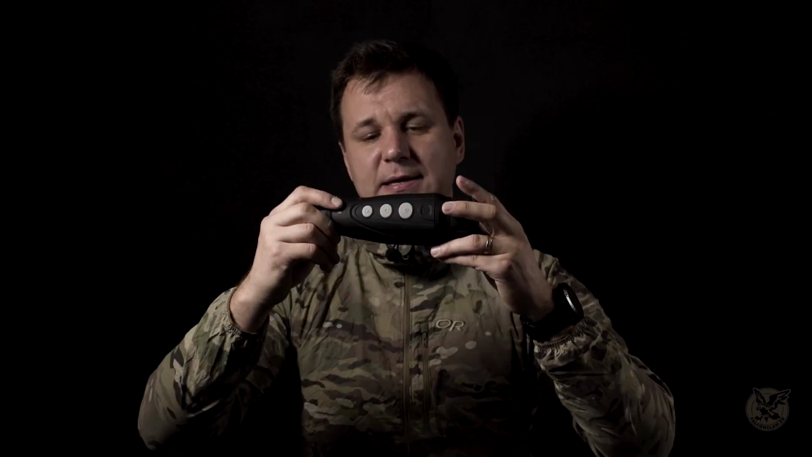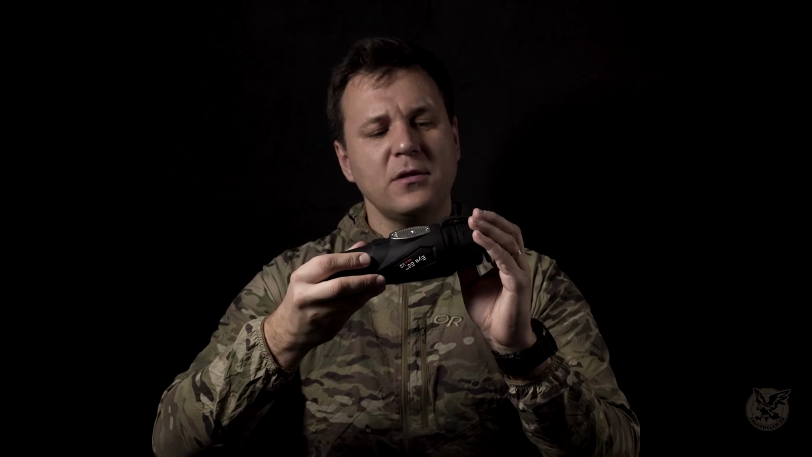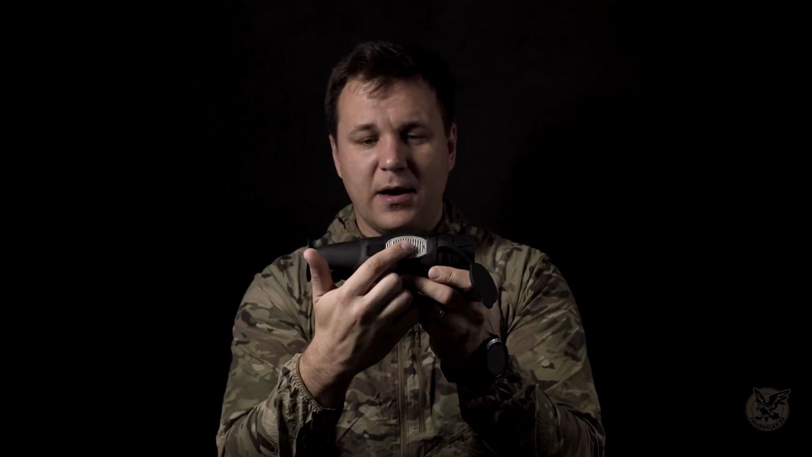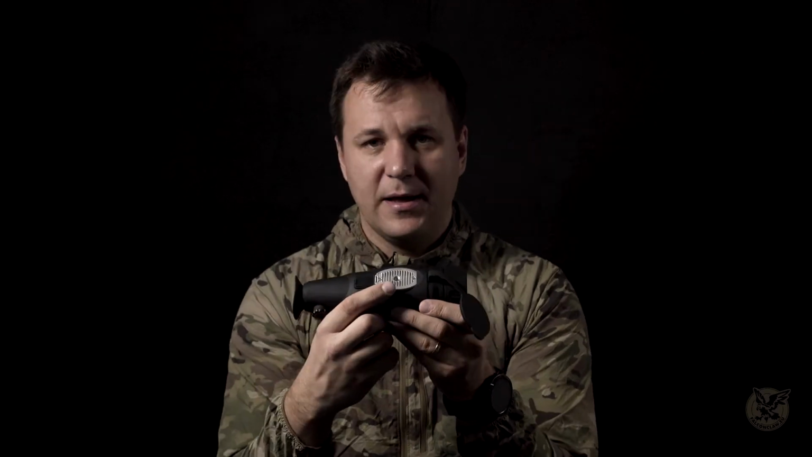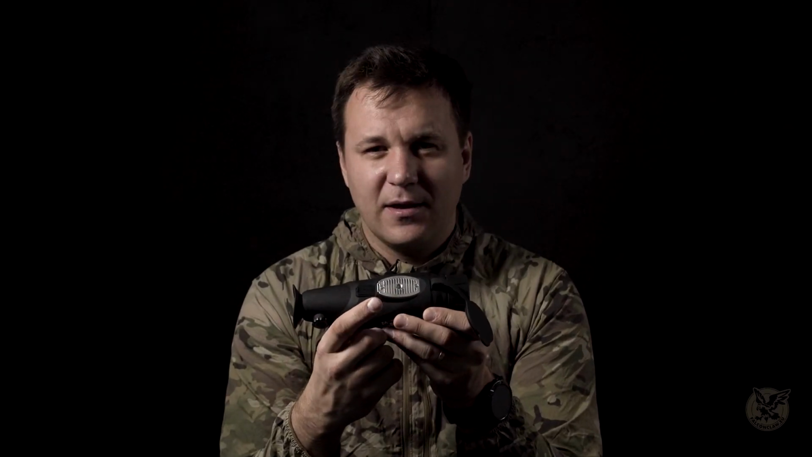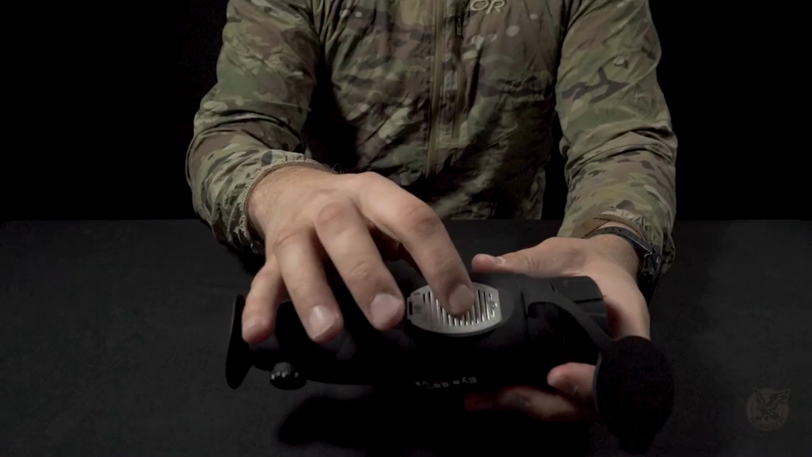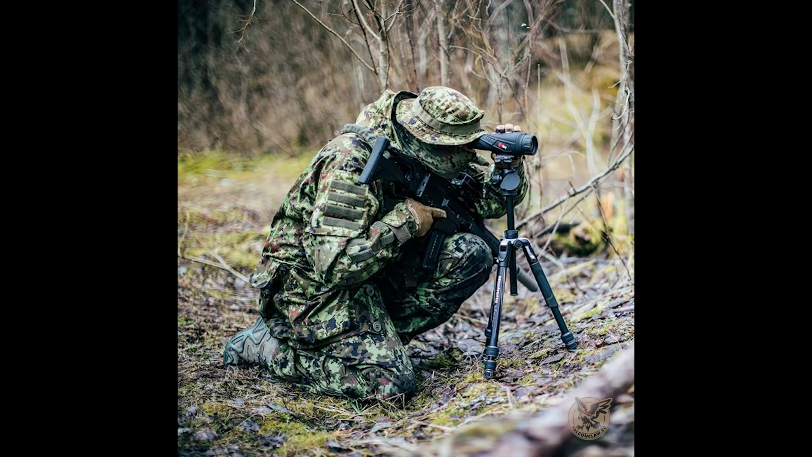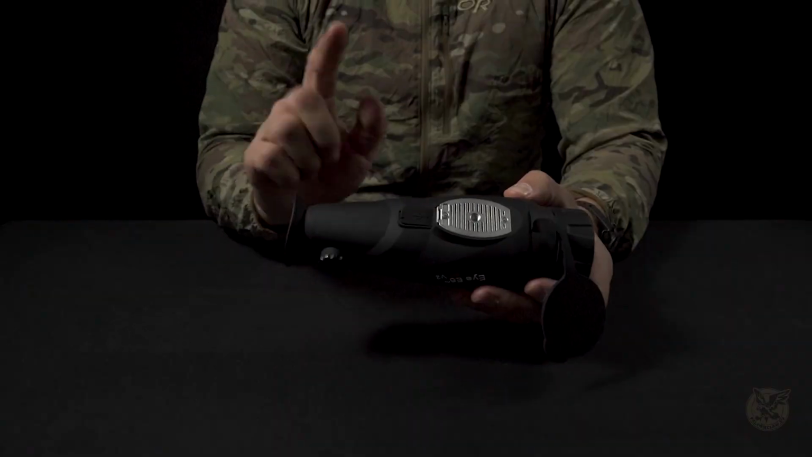What I also like is that on the bottom, you have a hole here. That's standard for a camera tripod. You can just mount that unit on a camera tripod and just observe, so you don't need to hold it all the time.